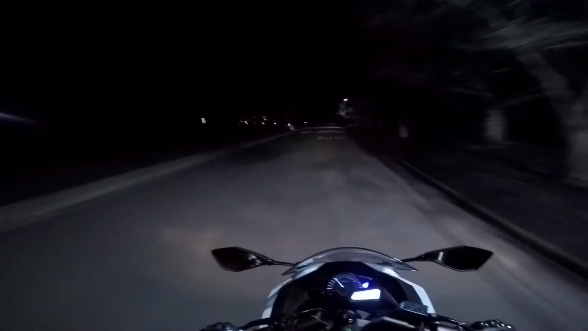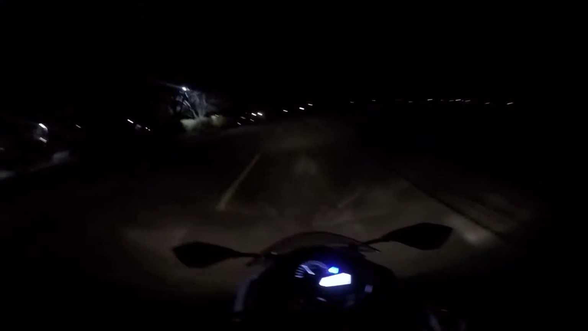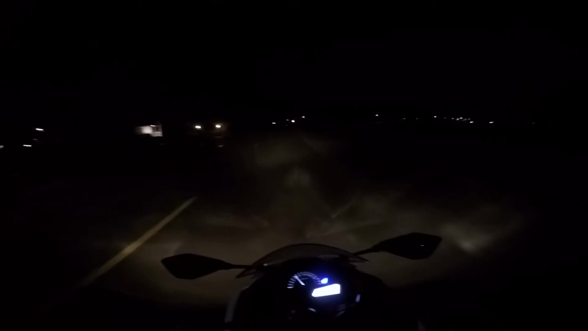There's actually a lot to explore back over there, but I don't want to interrupt people working. That's not cool. If there's no one here, I'd say fuck it. But yeah, there's people here, so I'd rather not be the asshole on a motorcycle who's keeping them from their work. Okay, where to next?